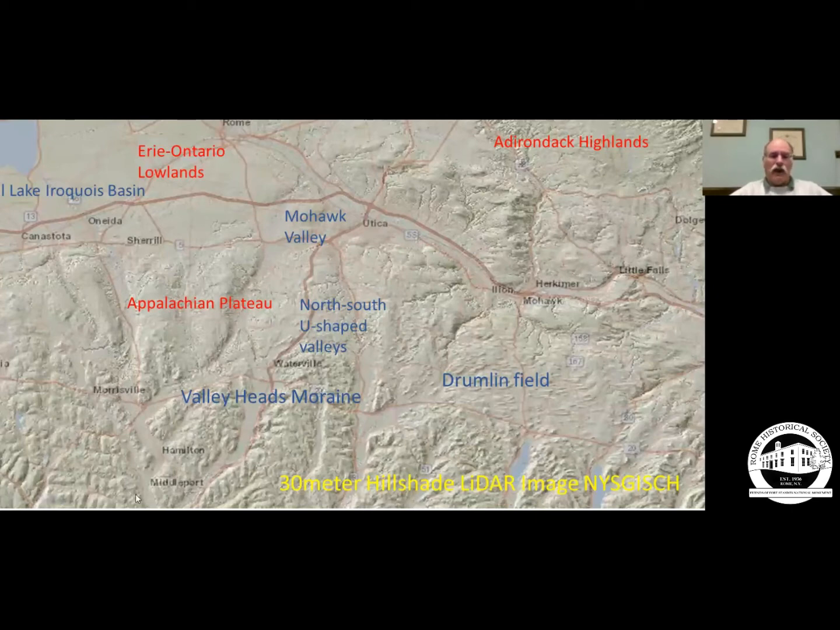These areas in red to the south of us, you look to the south, you can see a series of hills and ridges. Down here in the Rome area, our elevation is about 340, 350 feet, right near the canal.